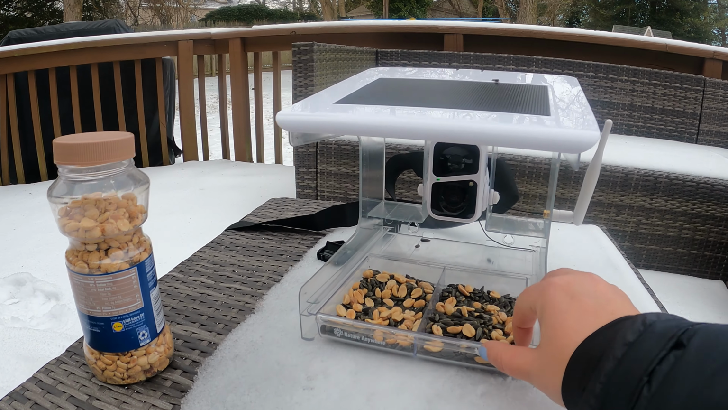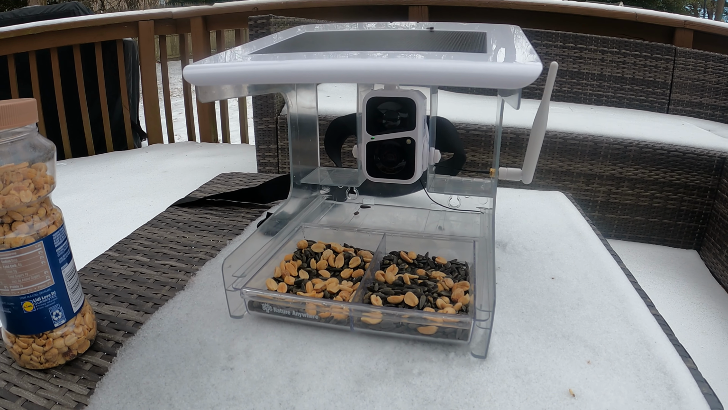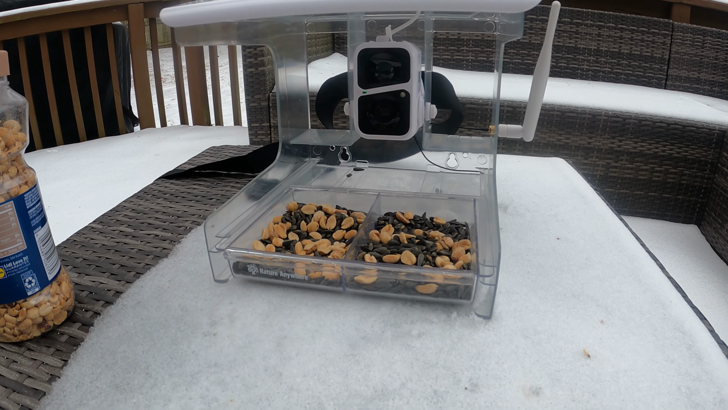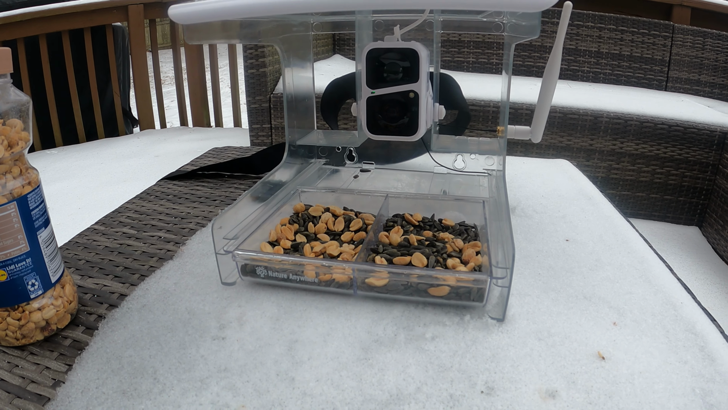But so far, we had this up for just a couple of days, and we have had so much wildlife come to this, and it's really funny to see the different footage. I'm gonna show you that, but some of the coolest shots are when the birds are flying away, to see what they look like in flight. So this is pretty neat.